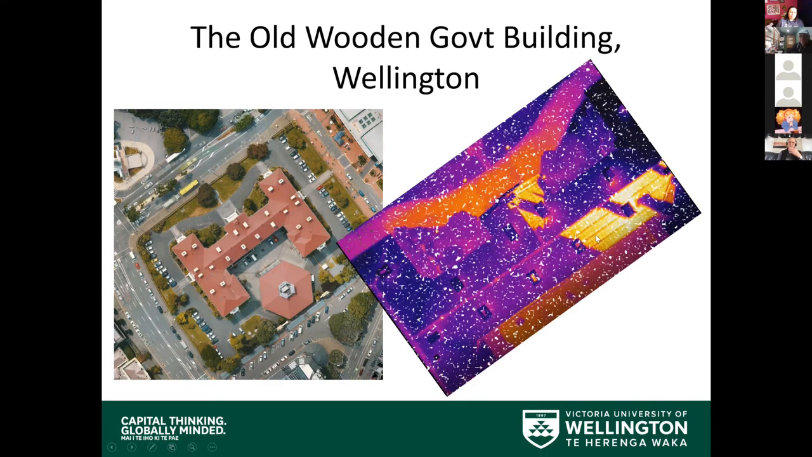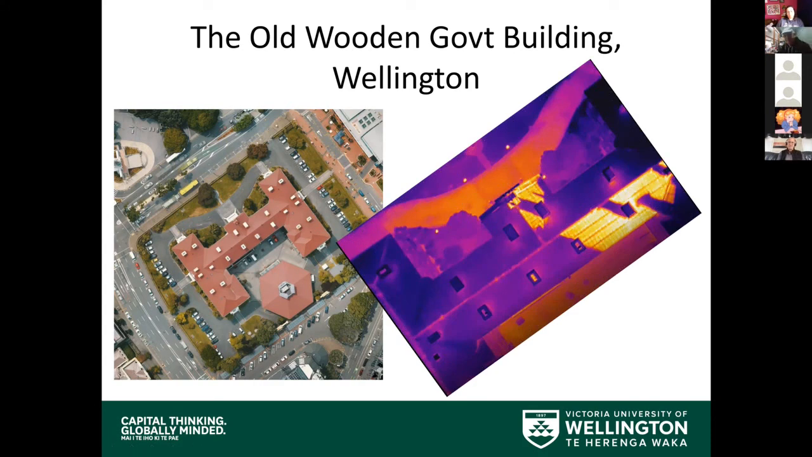So with this tool, we were able to pick up, as you can see, there's an early morning thermal run across the front part of the old wooden government building, that certainly the ridges were showing up as being areas that were warmer. These hot areas here, the sun's just coming through and just breaking through onto the roof. So we picked up about that. We picked up about the areas around the chimneys. Now, these are not actually real chimneys. They were taken out as part of the seismic strengthening.